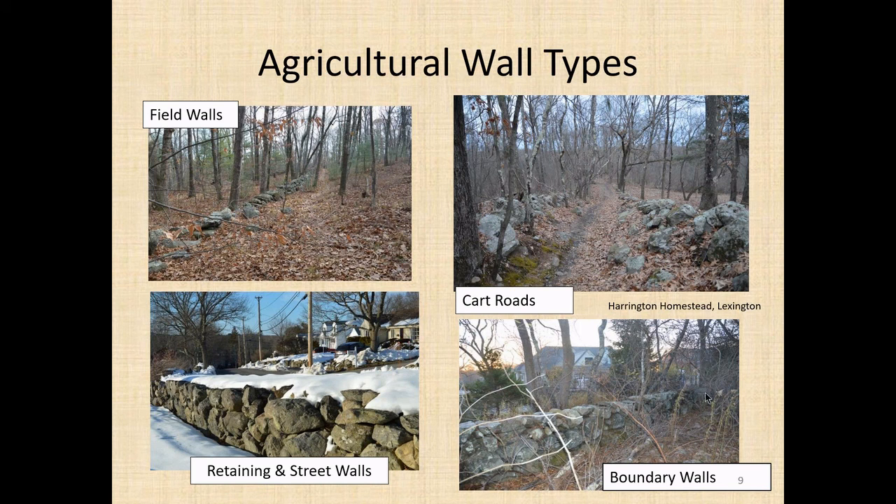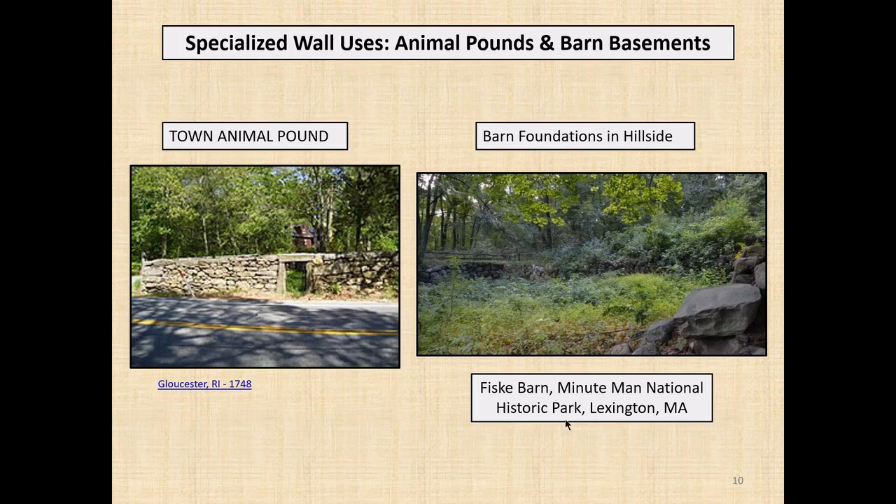Or here in the lower right, you see an example of a wall beautifully preserved that's probably been there for 150 or 200 years. And there were other uses for the stone. Sometimes they built animal pounds. Animals got loose and they needed to be quarantined, and they were put in the town pound, and they had to be retrieved with a fine. Or they built stone foundations for their barns.